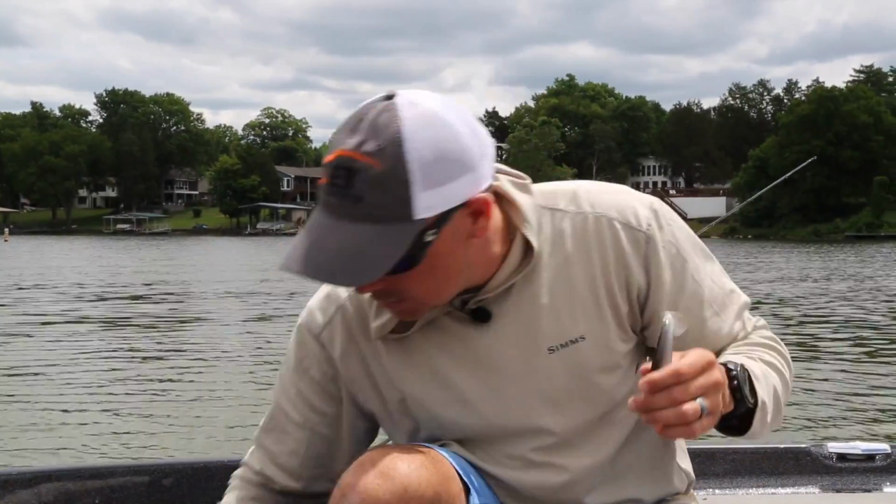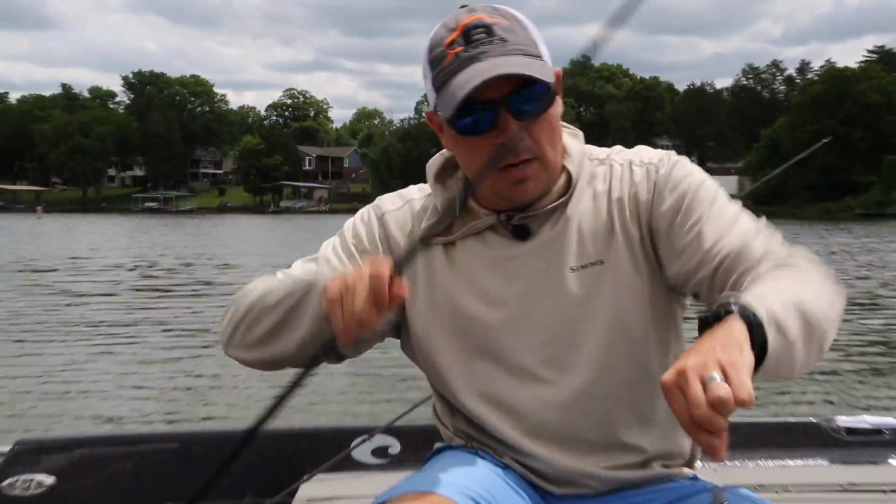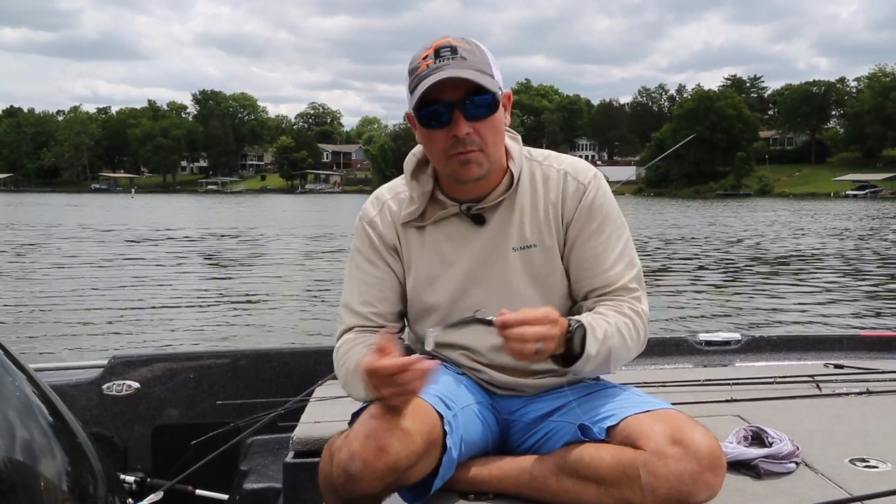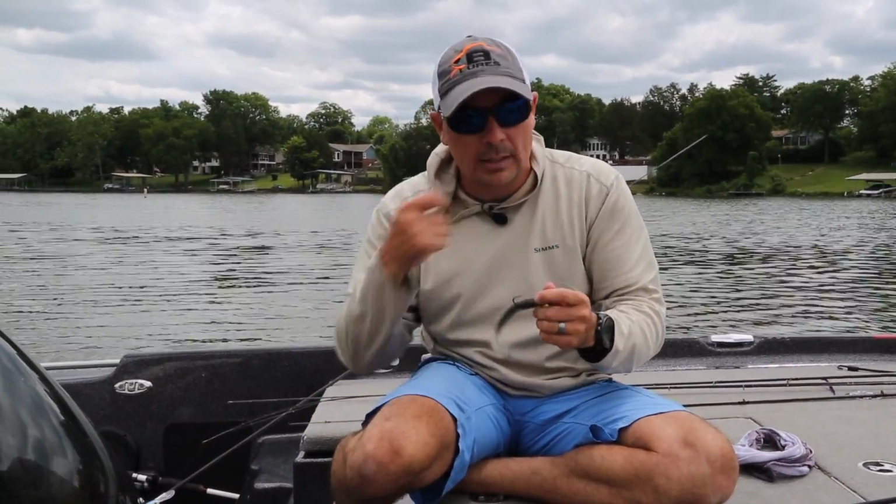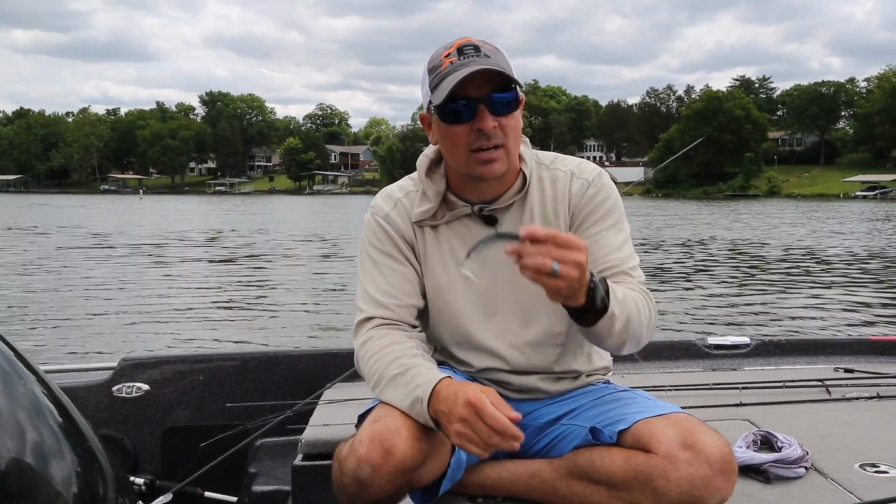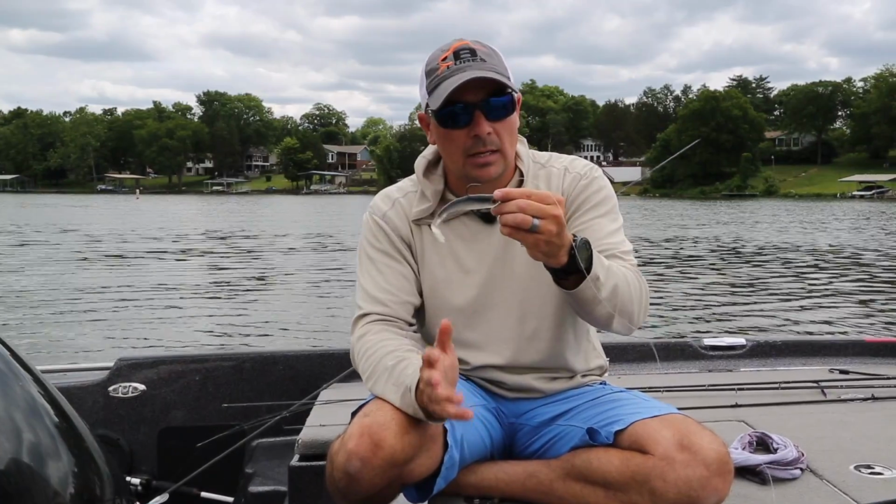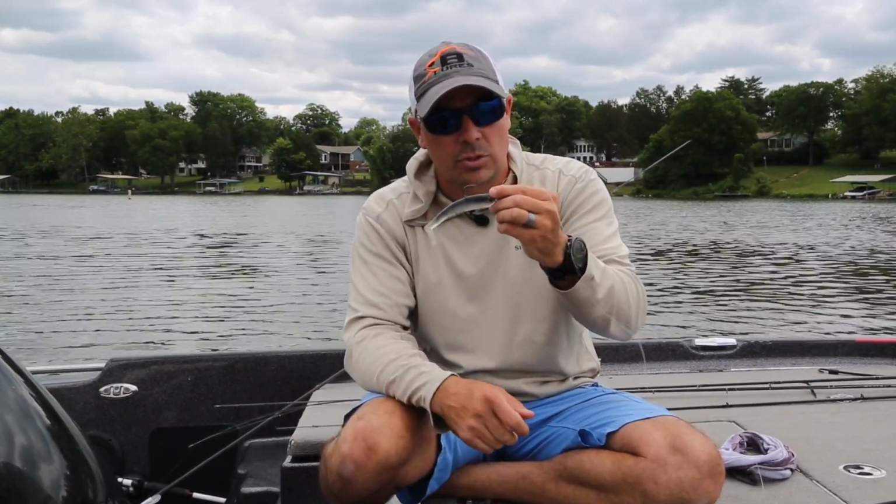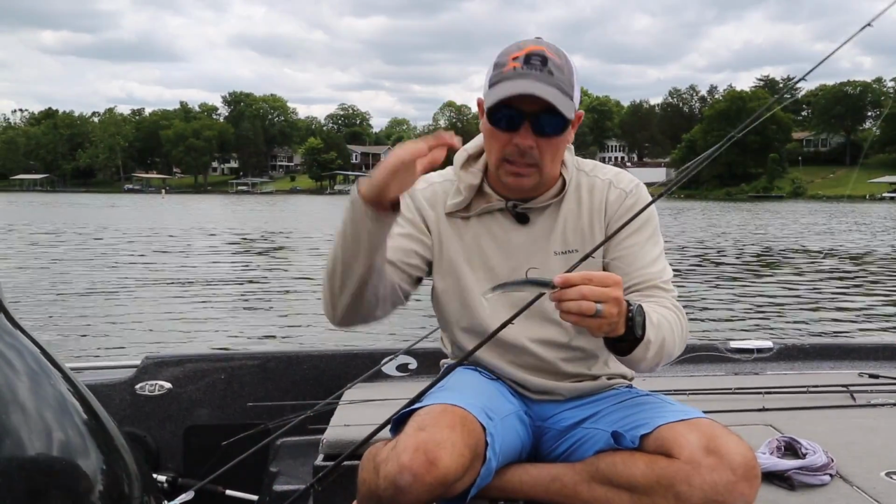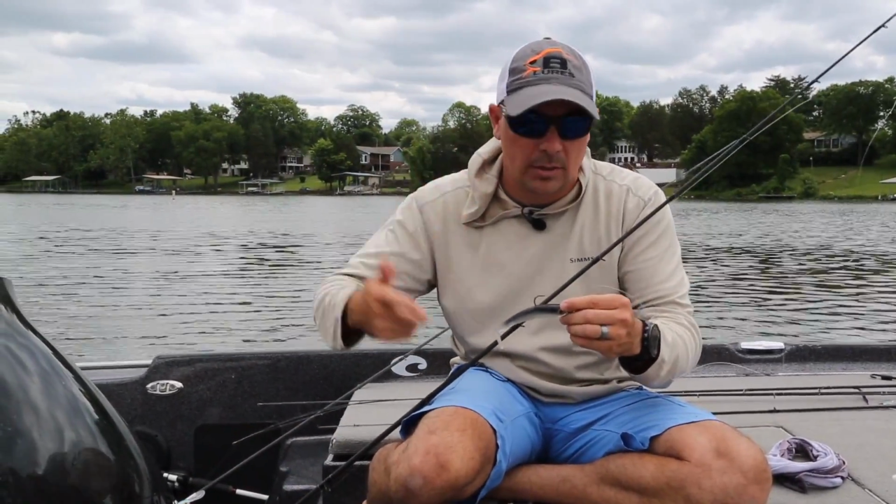Now, on our hook sets, very important when we get bit that we don't automatically jerk it. This is more of a pull hook set, so we're reeling, we get bit, we're just gonna lean right into him, almost like we do with a Carolina rig or something. You'll miss a lot of bass if we're just snatching right at the bite. So we're gonna cast out, let it go to the bottom, and just barely turn your reel handle over.